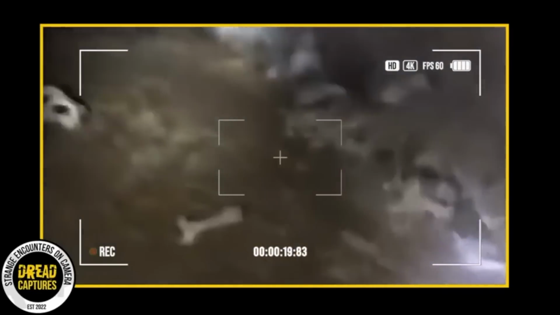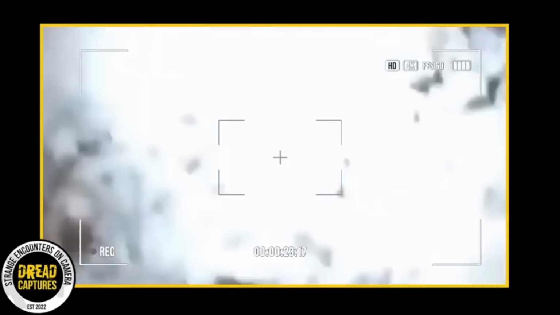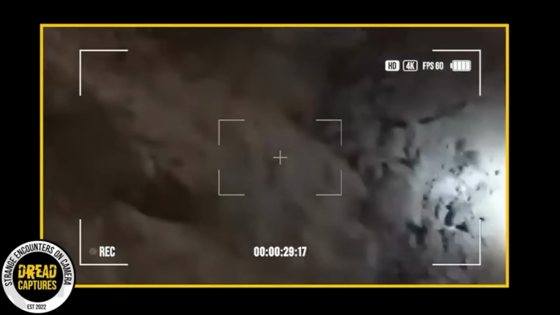Eventually, the bikers decided to get out of there, and you can't really blame them. Nevertheless, let me know your theories in the comments. I mean, what could possibly explain this unsettling discovery?